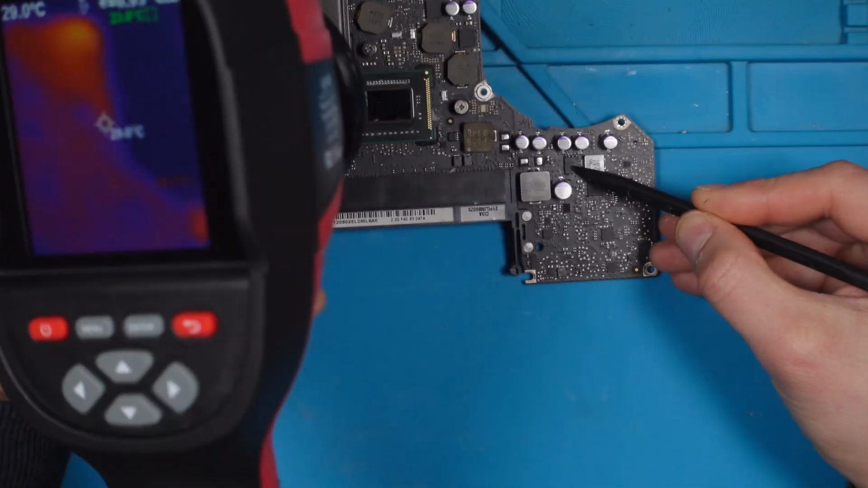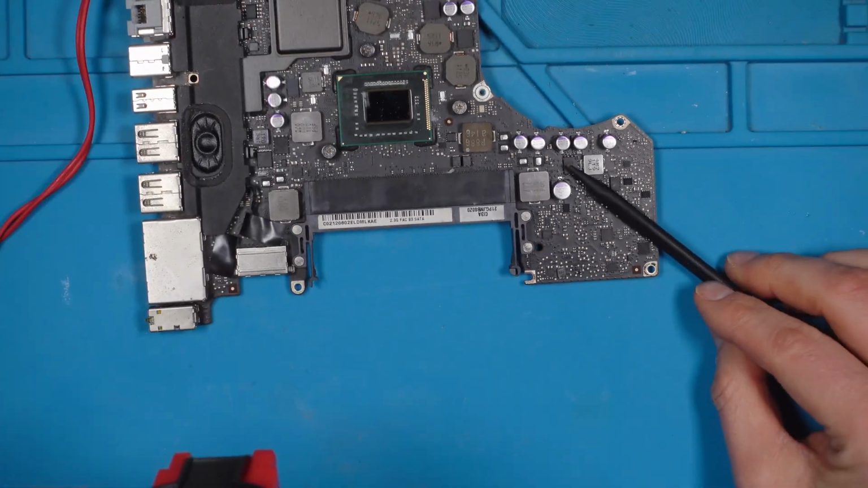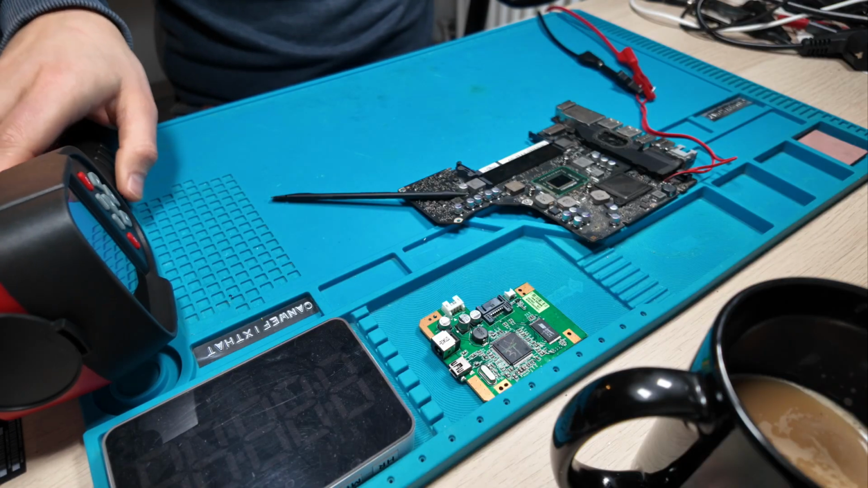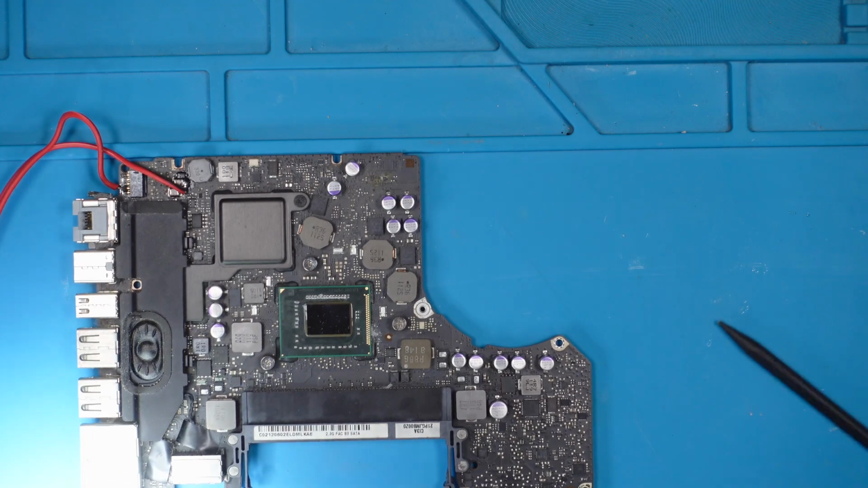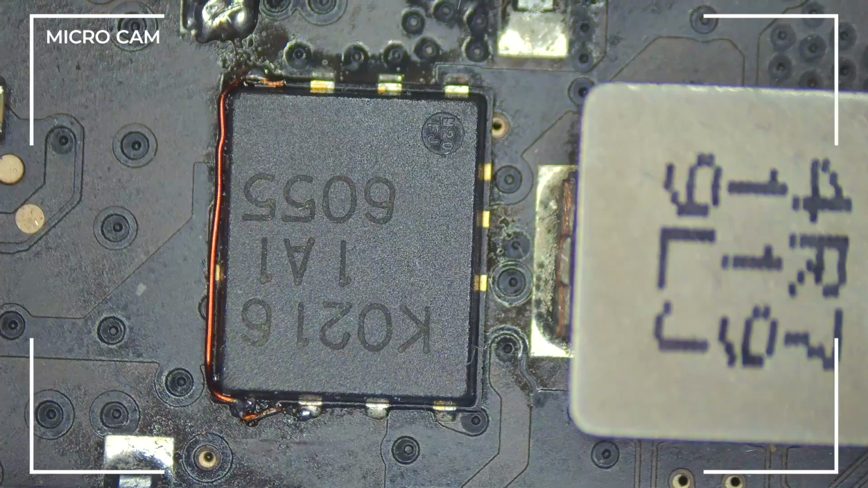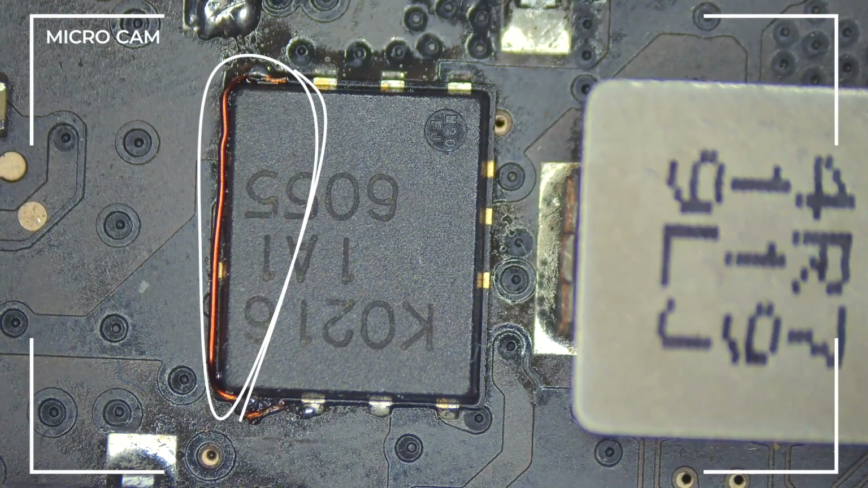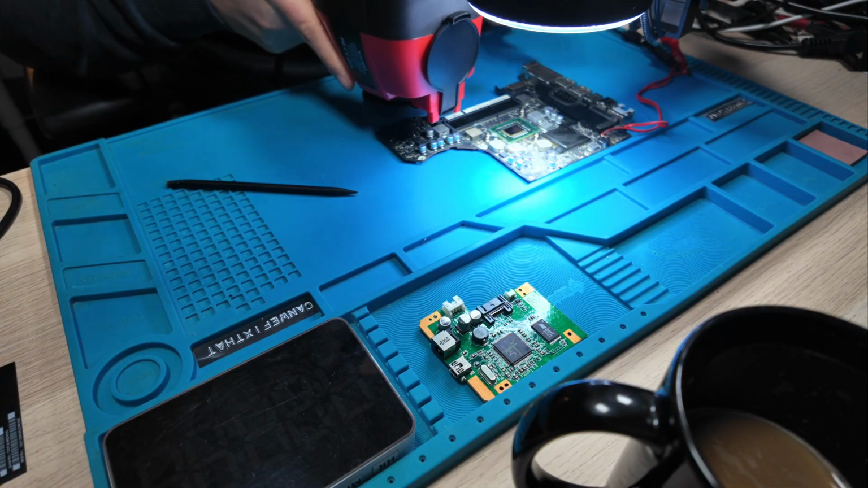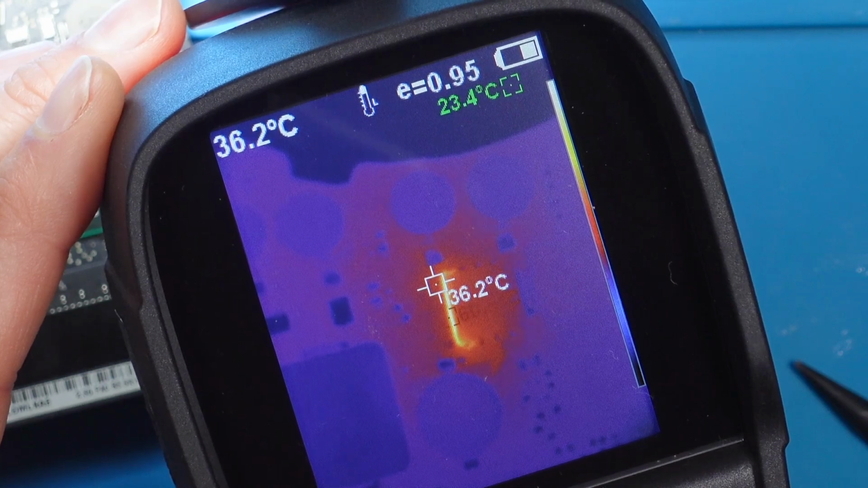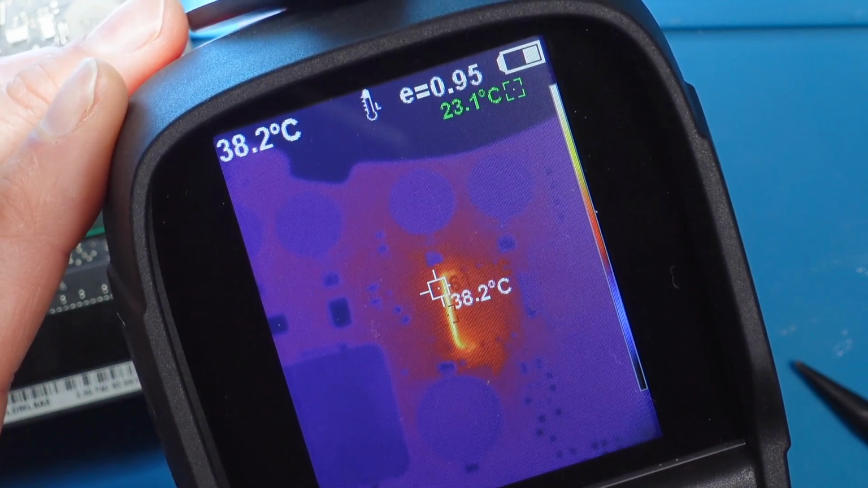It is exactly this dude over here. Let us grab our trusted microscope camera to see what is happening. Put it over here. And we see that I did a short circuit here with a small wire. That was exactly what we have seen under our thermal camera. So let's have a look again with the thermal camera.